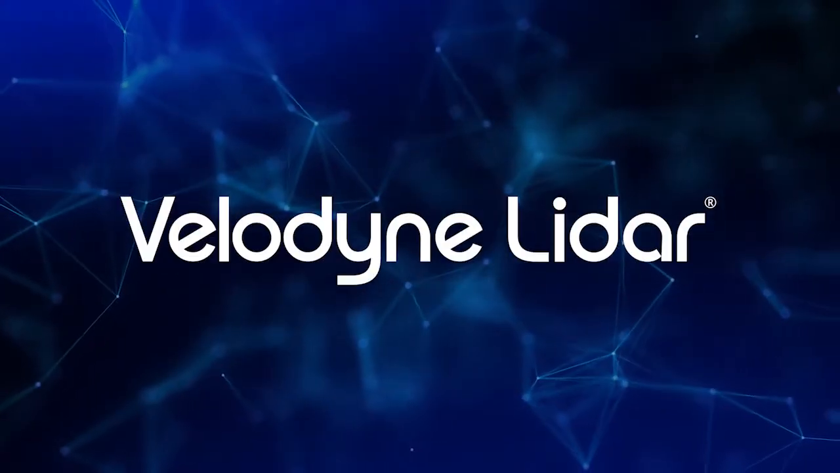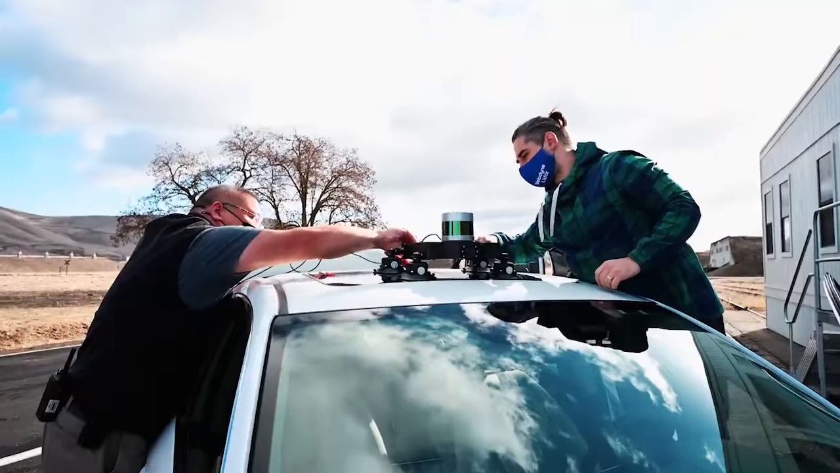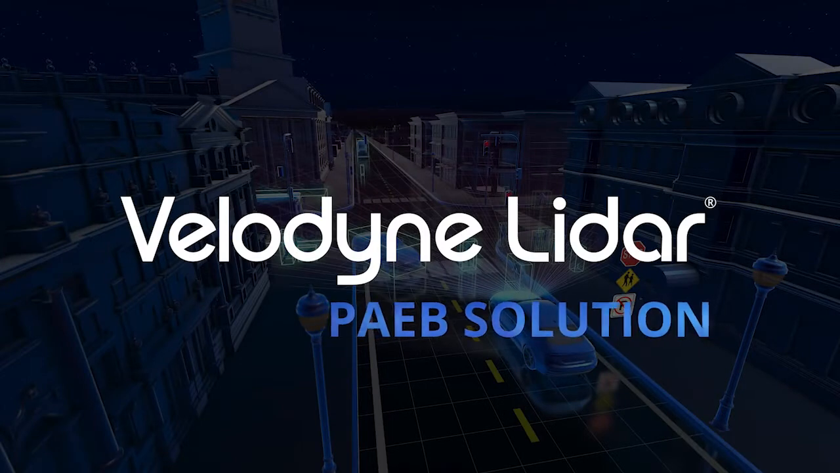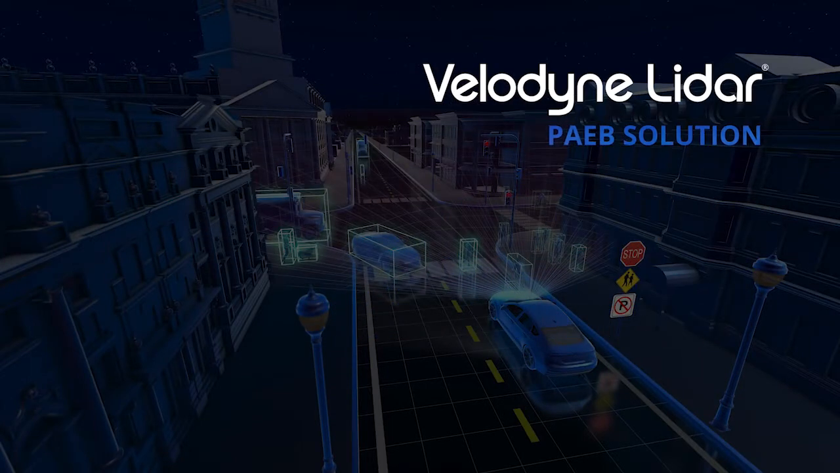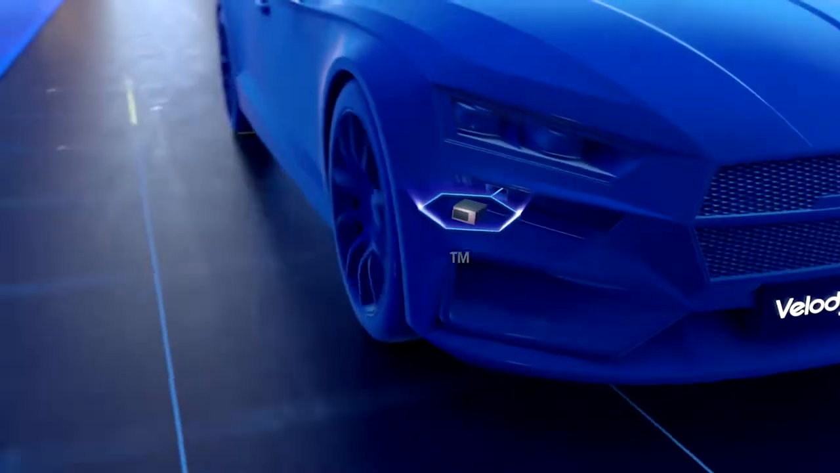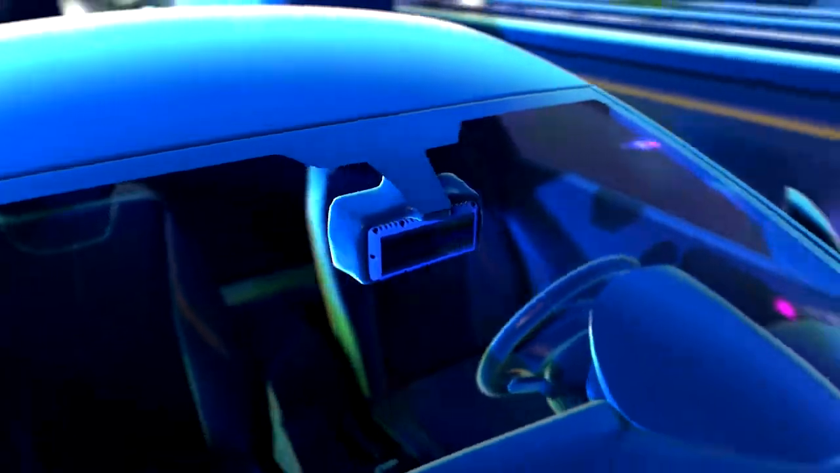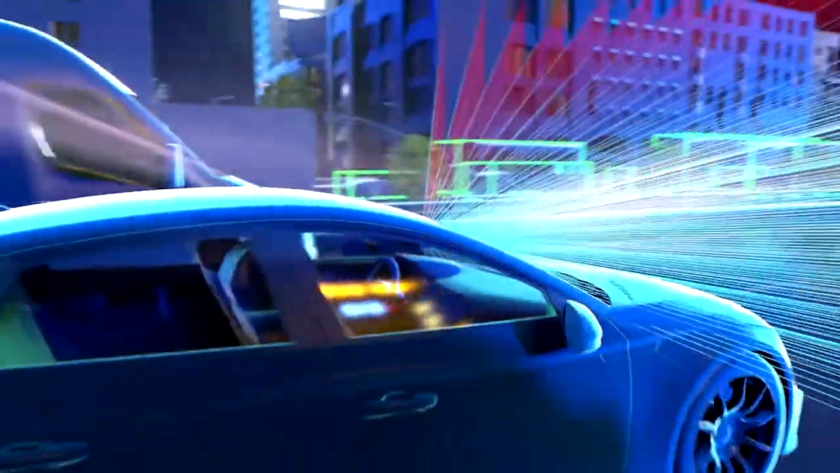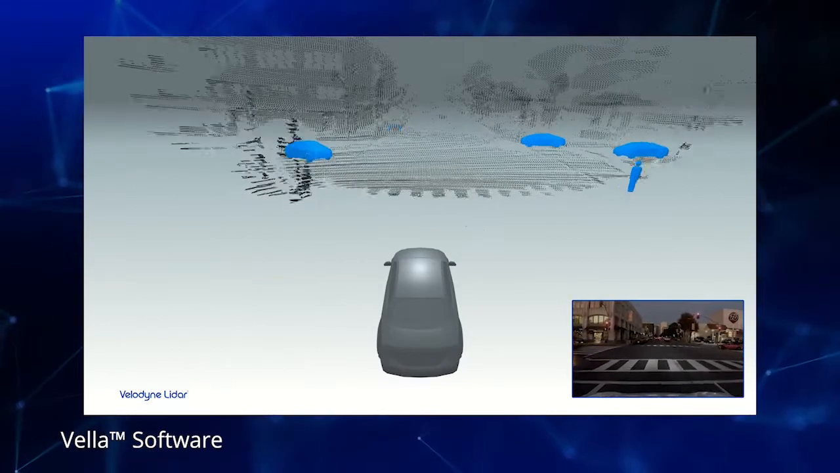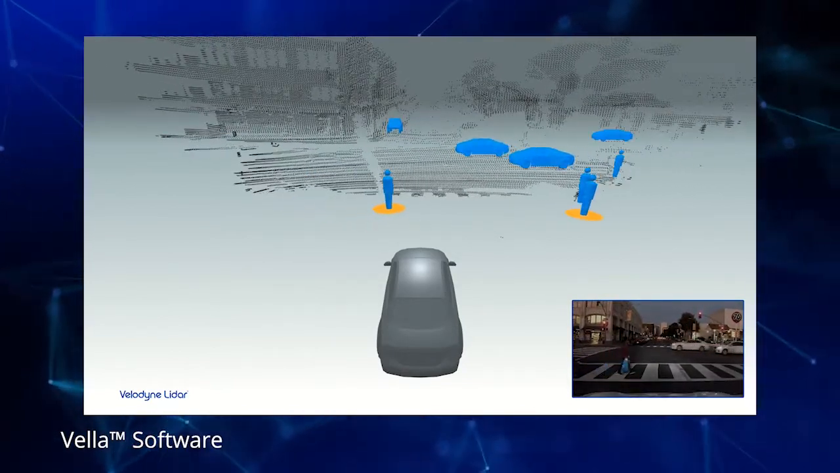Velodyne has been developing and testing a PAEB solution that works equally well at night and during the day. Velodyne's PAEB solution combines proprietary software called Vela with LiDAR sensors. These sensors can be easily embedded in a variety of places around the vehicle, including behind the windshield. Velodyne's Vela software interprets LiDAR data to avoid and mitigate crashes with both moving and static objects.